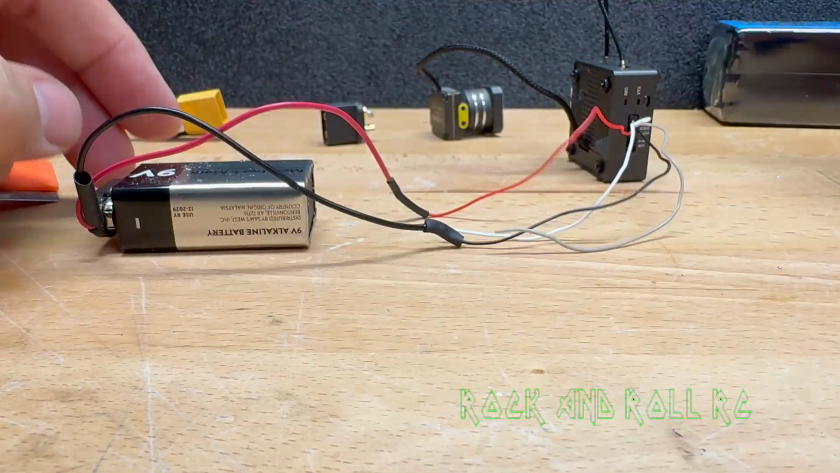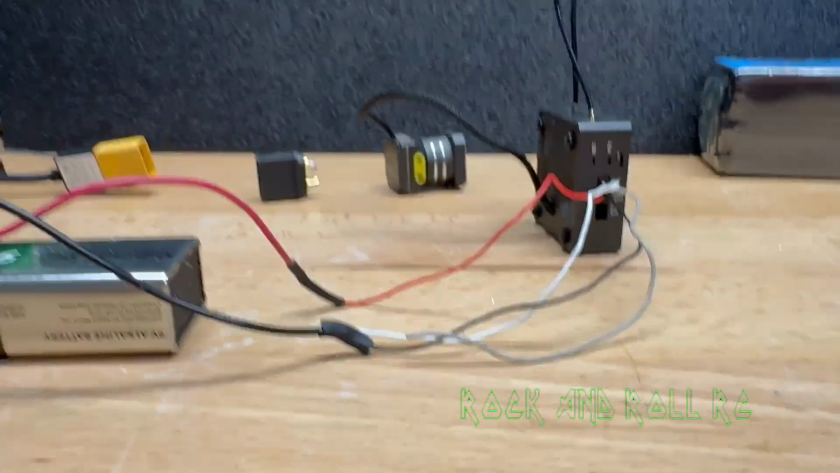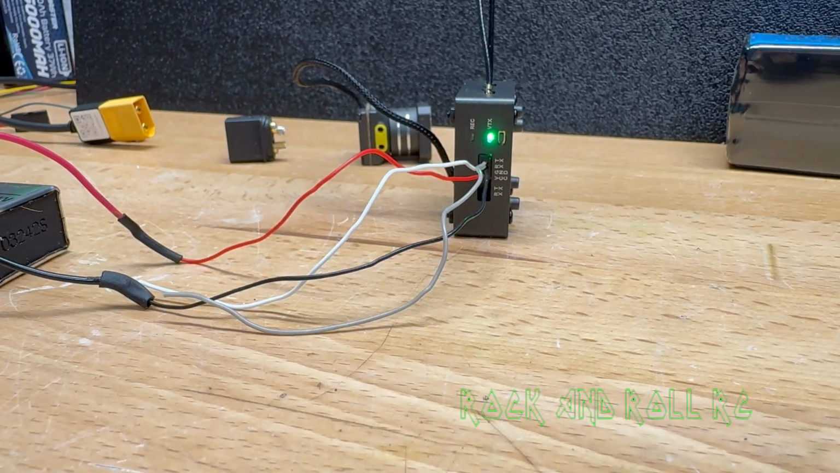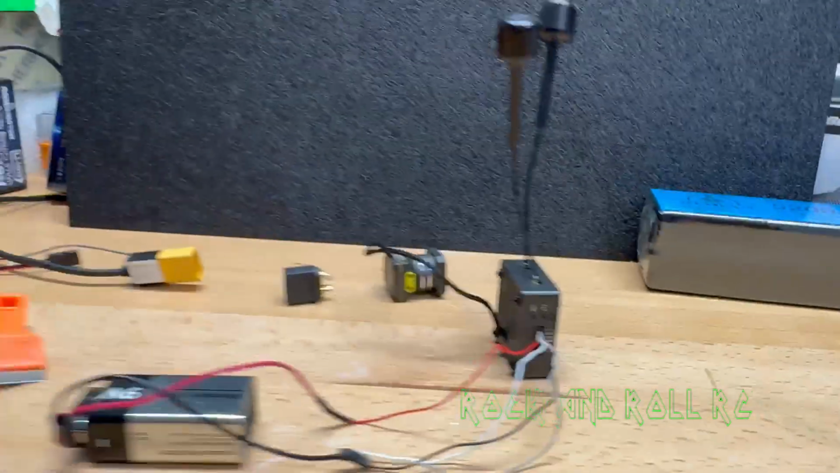So I've chosen to use a voltage regulator to keep the VTX running at 9 volts in my projects. And here's the test with the thermal camera running at 9 volts. Okay, here we are.